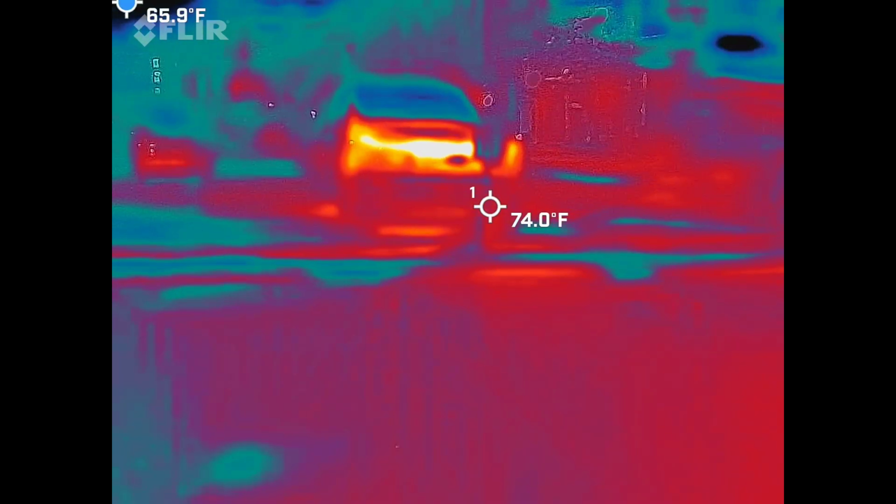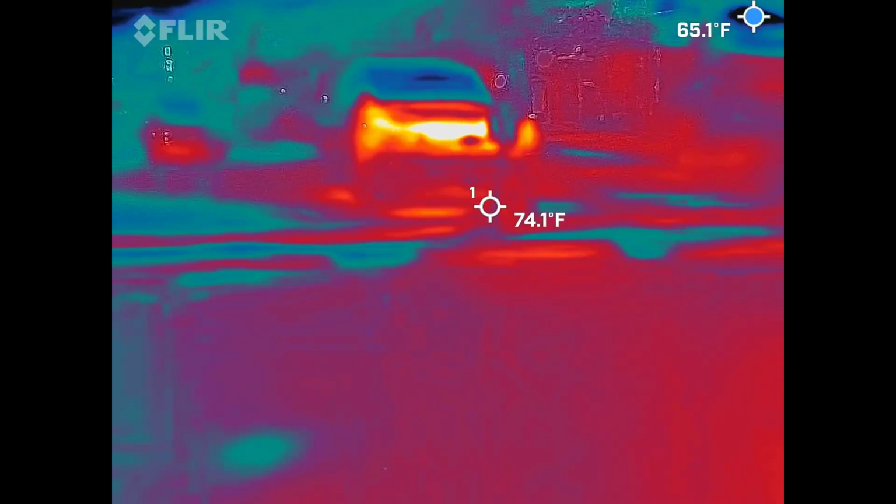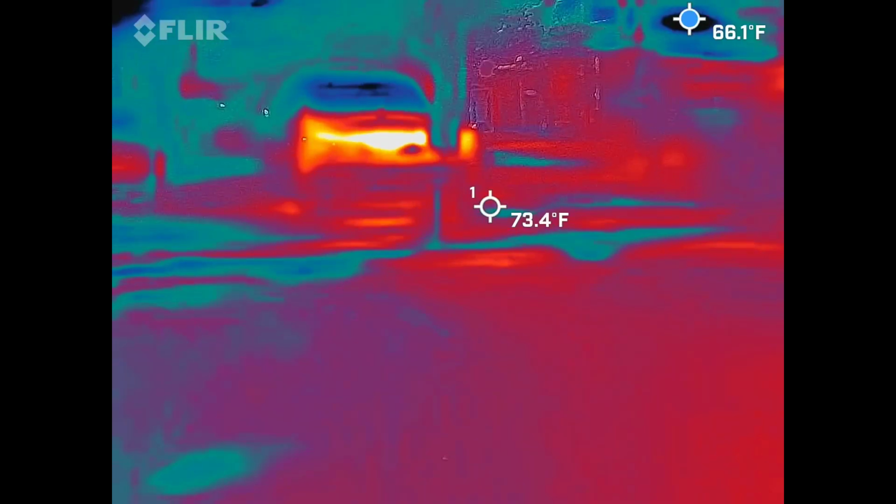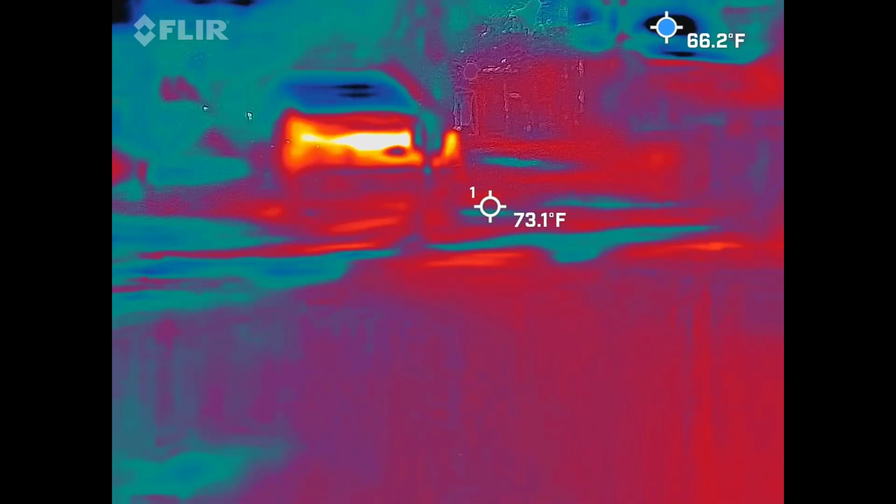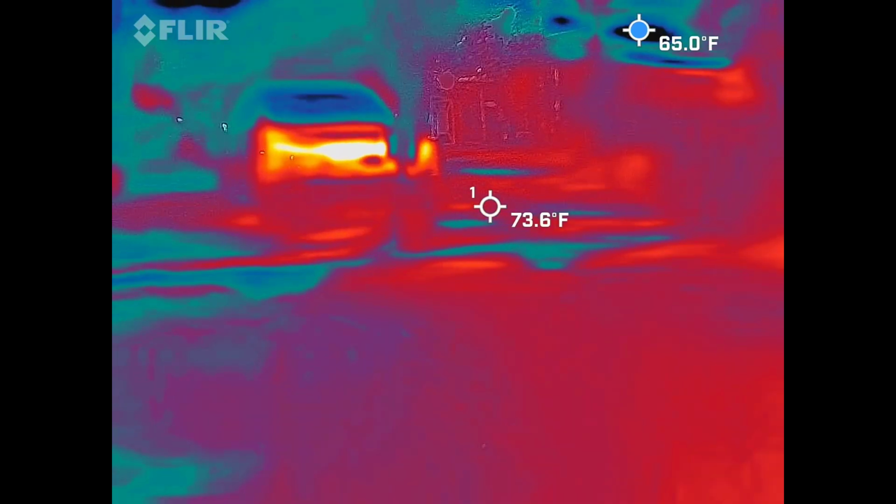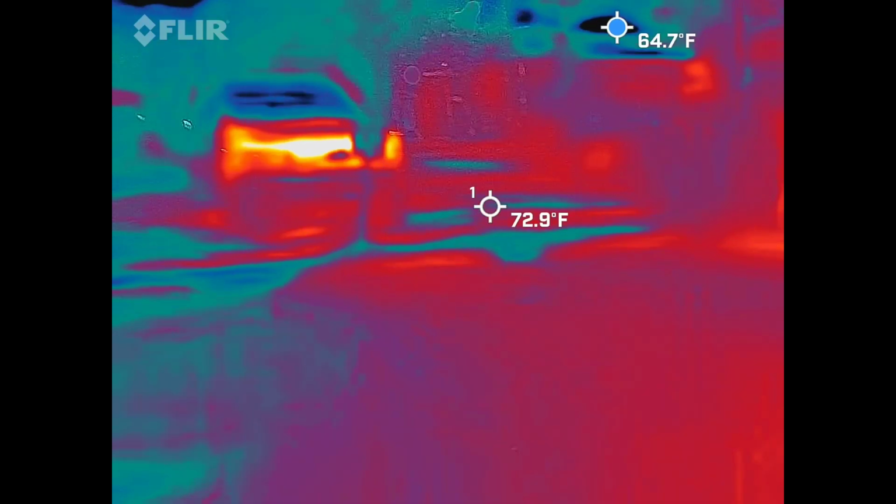Oh, it's getting lower. 65, that's the lowest I've seen. 66, 65. It's over that way, towards the stables, which is what he said.